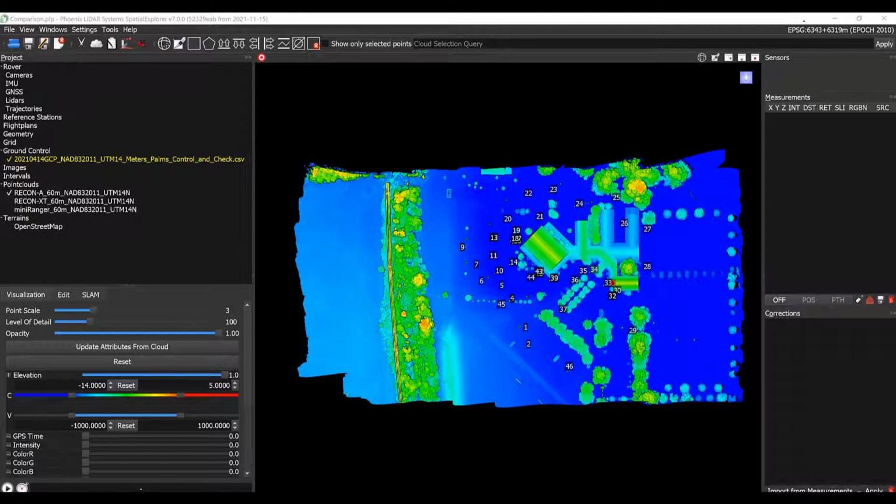All data were processed first using a tightly coupled trajectory and boresight values applied to build a cloud. Then each cloud was fully optimized for relative and absolute accuracy using a tie line matching and optimization process.